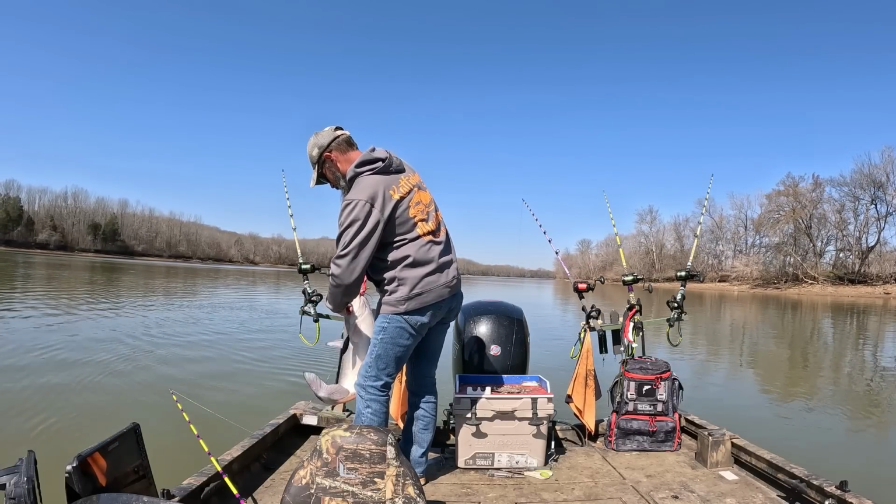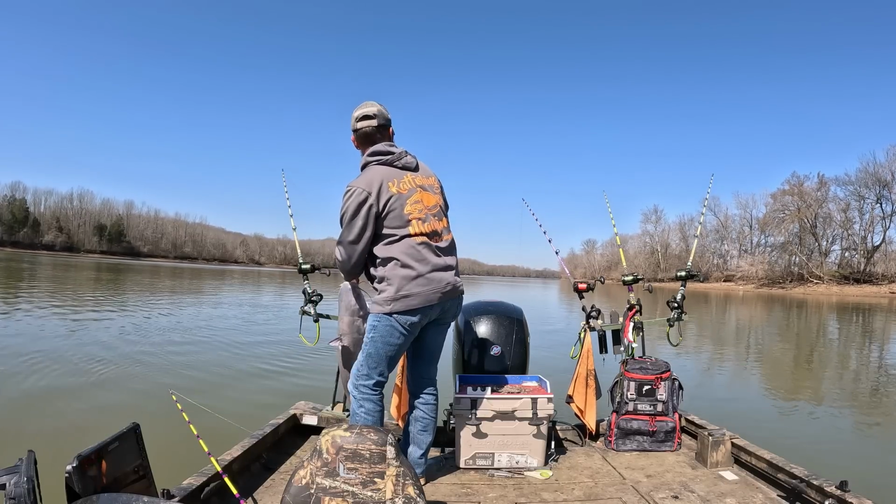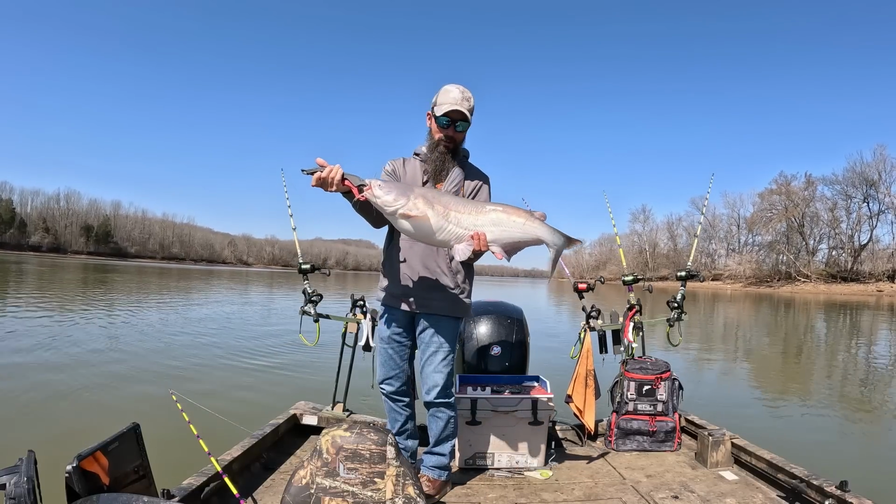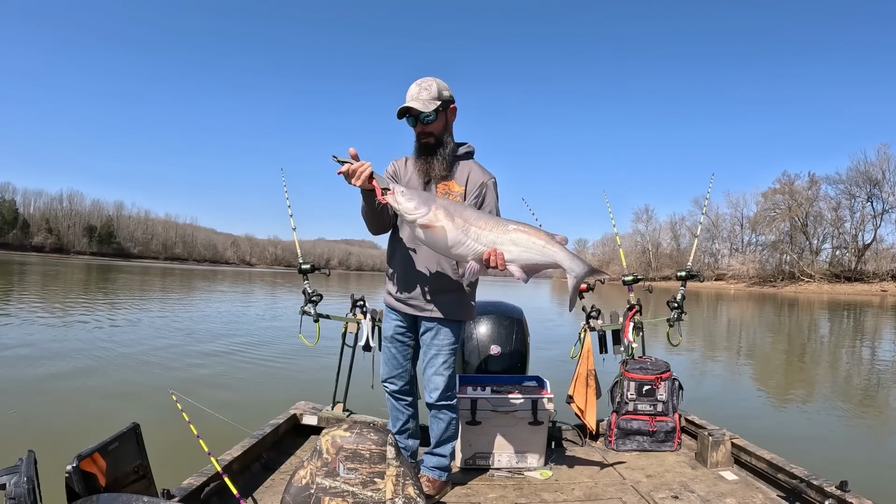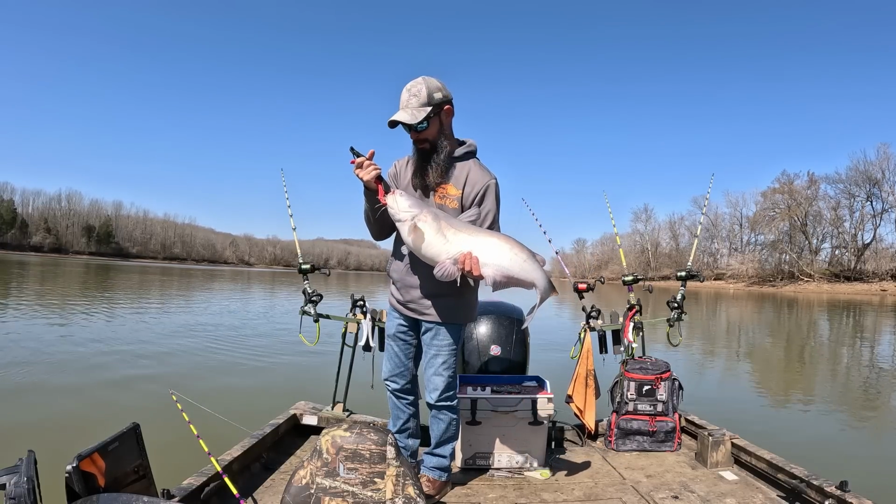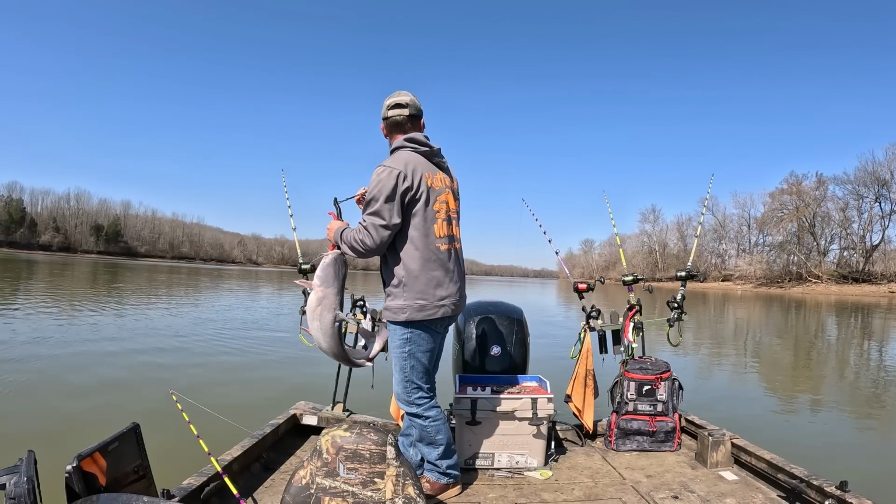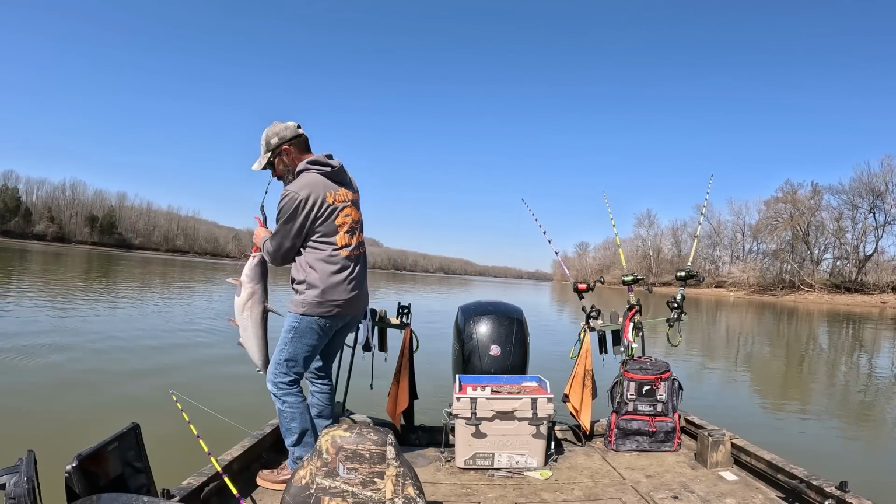Get my bait back because that's still good for the fish. Heck yeah, look at this dude. Old big gut on him. I'd say 20. He's probably in the 16, 17 pound range. Still a nice fish. Smacking the old white bass. That's what I like to see. Heck yeah, I appreciate that, buddy. Thank you.